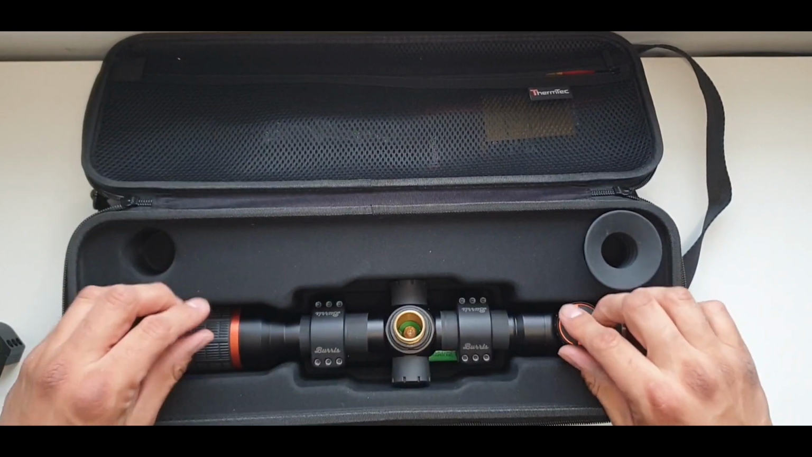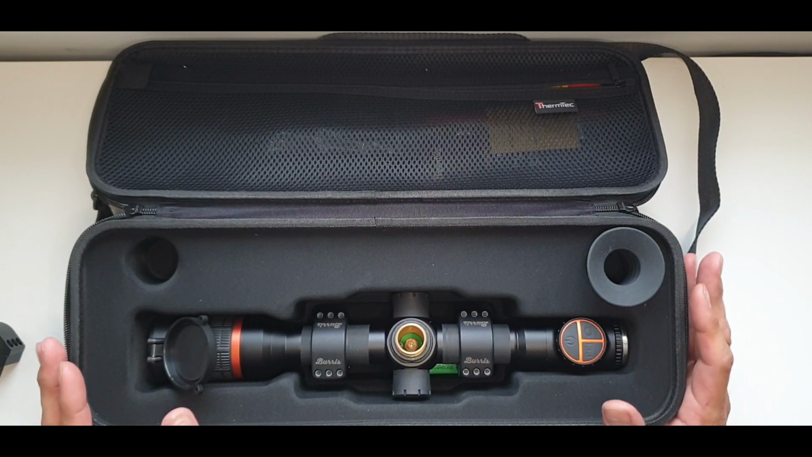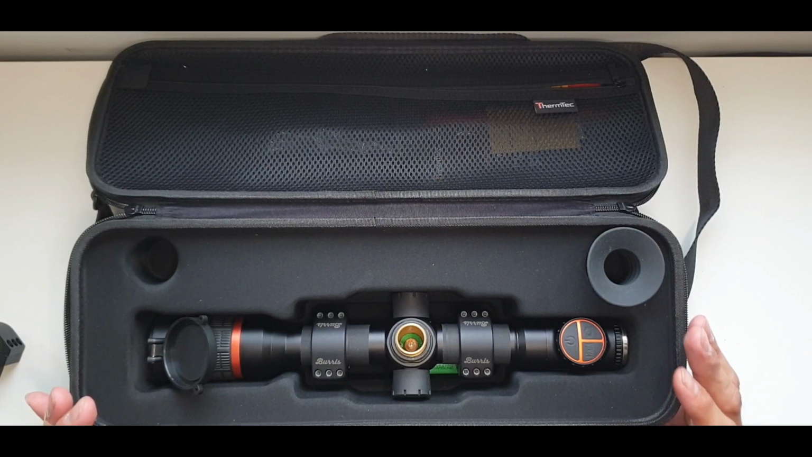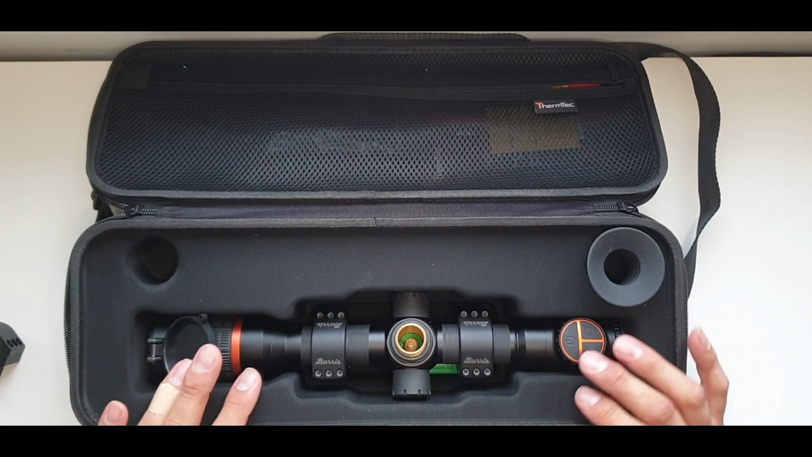The great thing about this scope, and I've never experienced it with any other scope, is the fact that this has non-shutter technology. What that basically means is, for those familiar with thermal, you will get a screen freeze and an annoying clicking sound. You do not get these with this scope. That technology eliminates that, and that's a real great advancement, I believe.